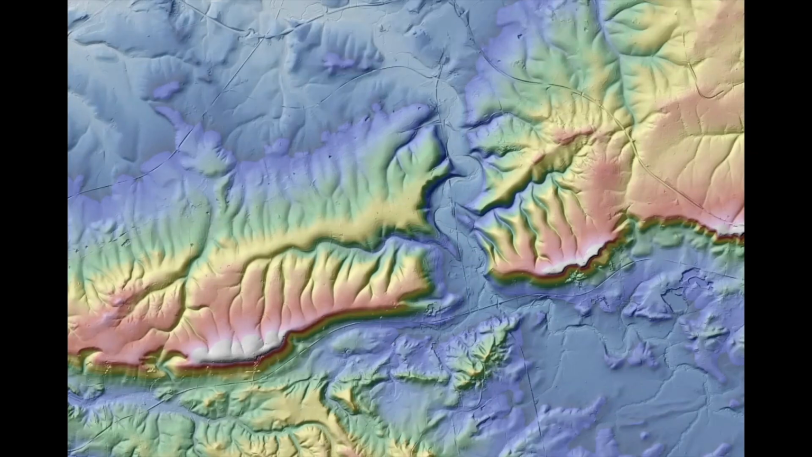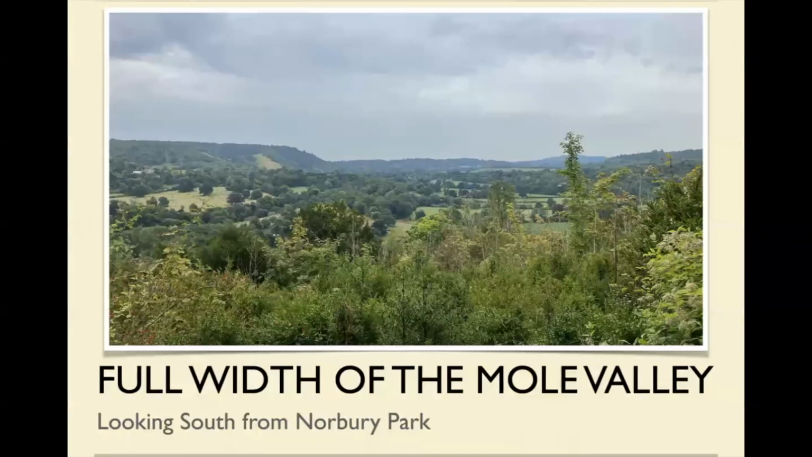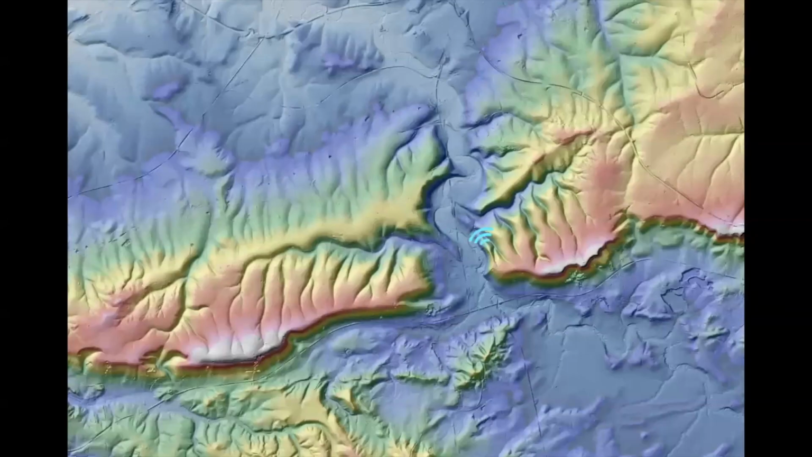So I'm just going to look down the valley itself. First, we're going to look down there. And that's the view looking south from Norbury Park. So that's the full width of the valley. That's the Whites and the back of Box Hill, and then all the way, and that's the edge of the chalk. And that in the distance is Lower Greensand again.